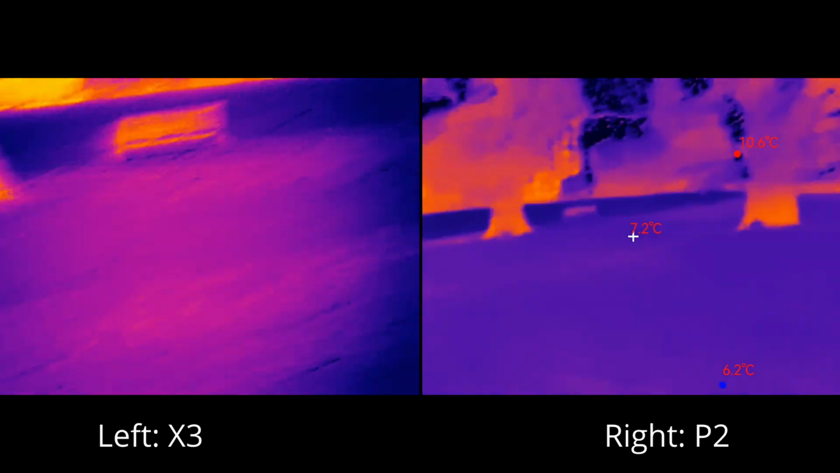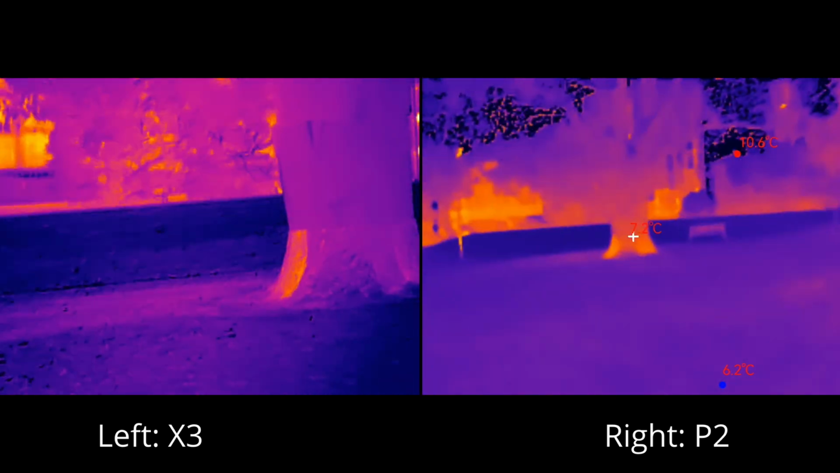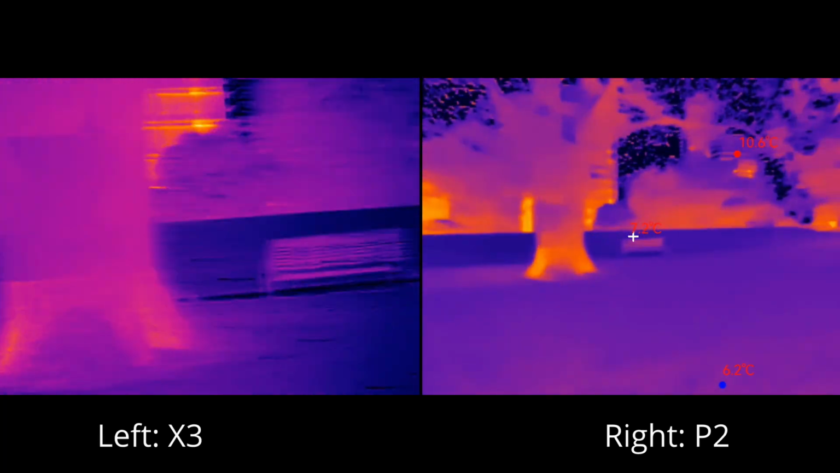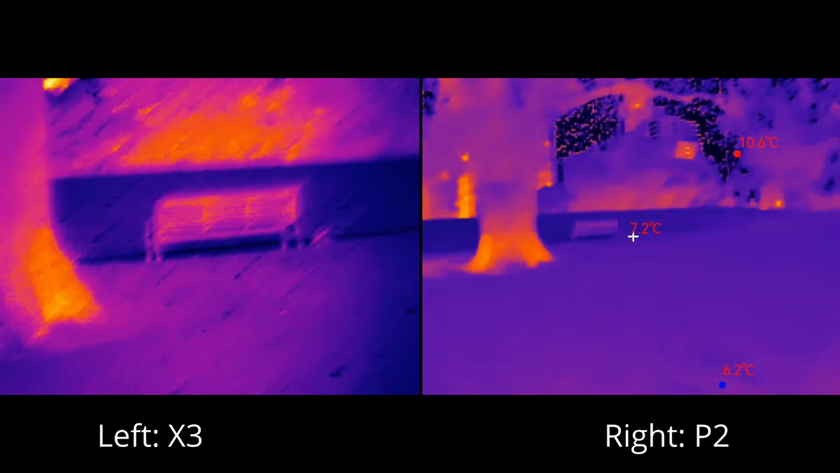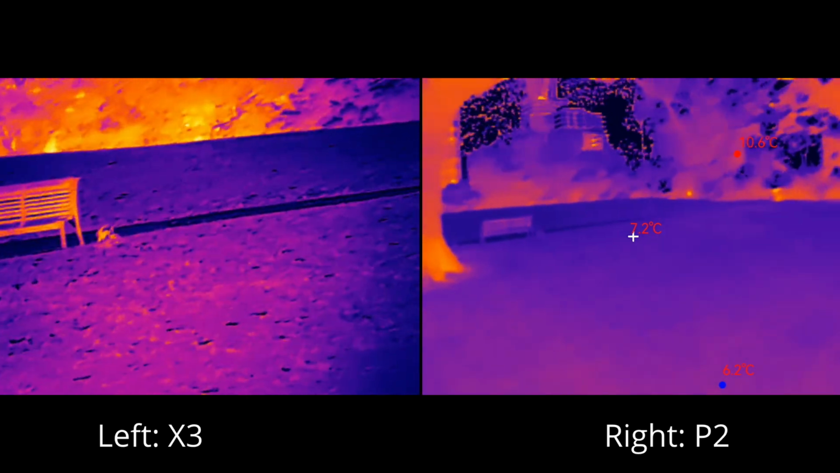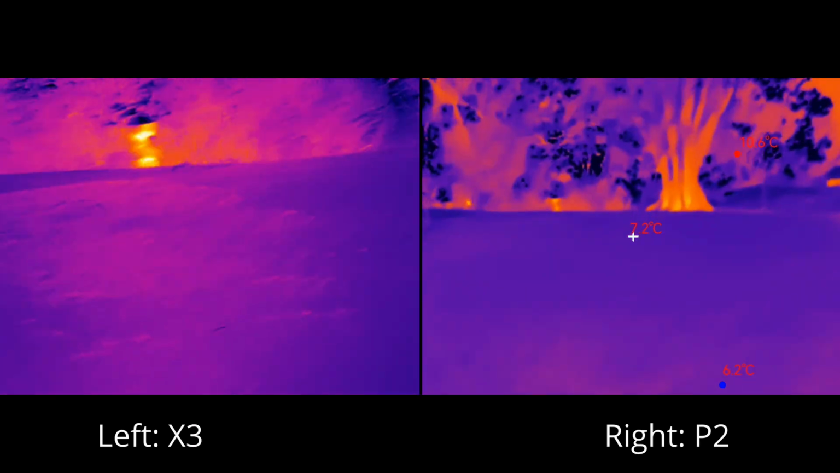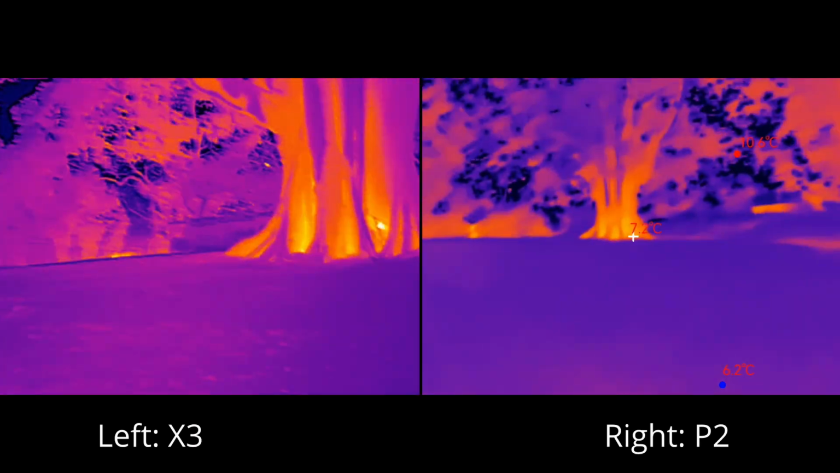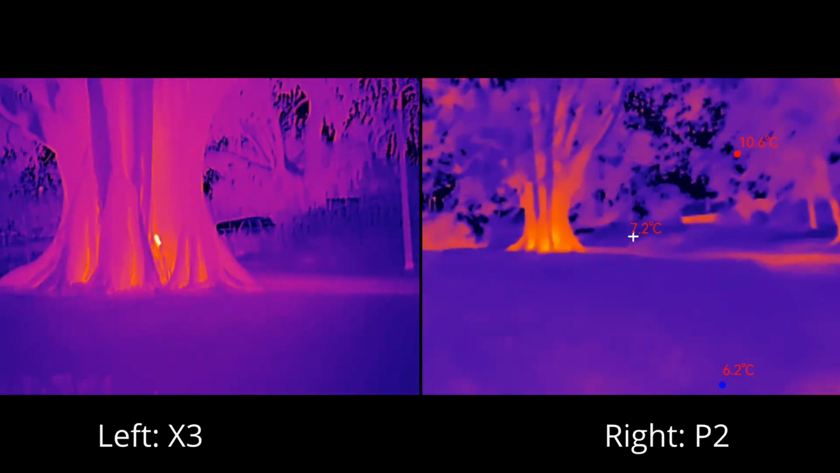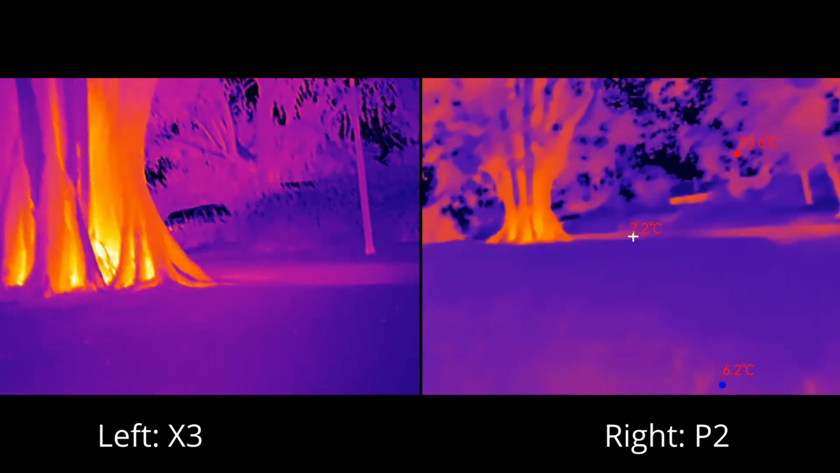Let me try to get close to a possum or something. But I'm holding both these phones quite awkwardly, so I won't be able to focus it down so well, even if I do find one. I've got it focused for distant stuff. Oh look, it's a mouse, a rat or something.